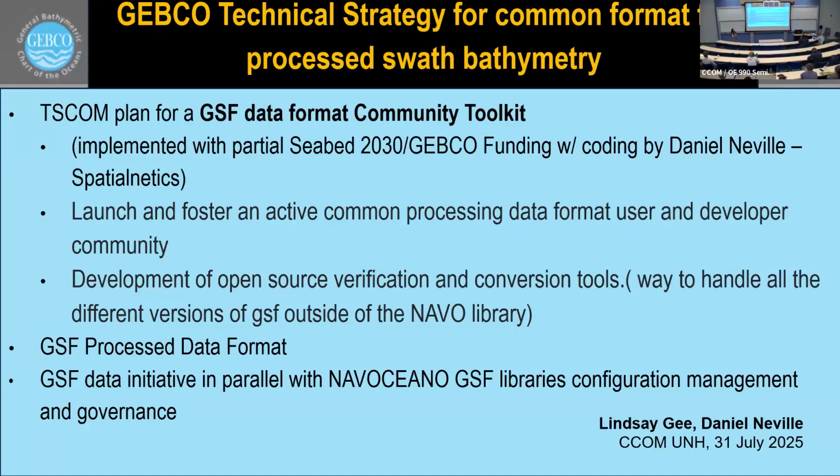So there's actually some headway on this GSF format. Lindsay G and Daniel Neville from Spatial Analytics have actually put a lot of work into a really cool tool. Danny has done all this coding to create this community toolkit. So if you guys are interested in that kind of thing, it's supposed to